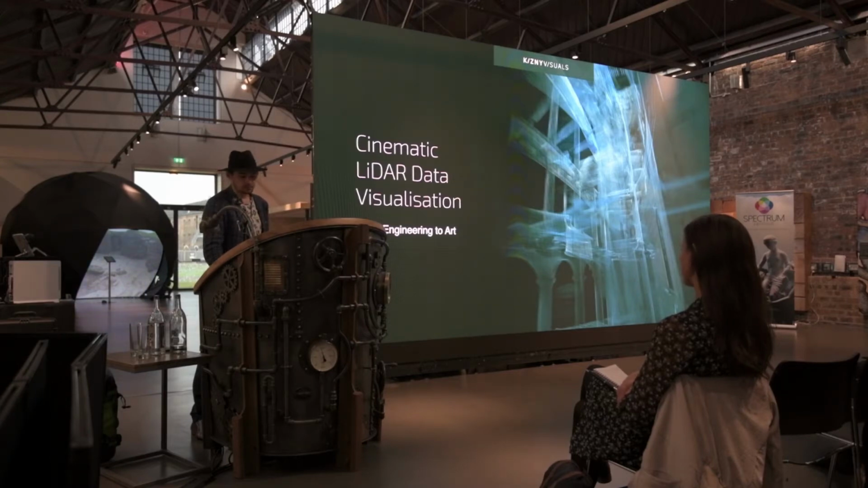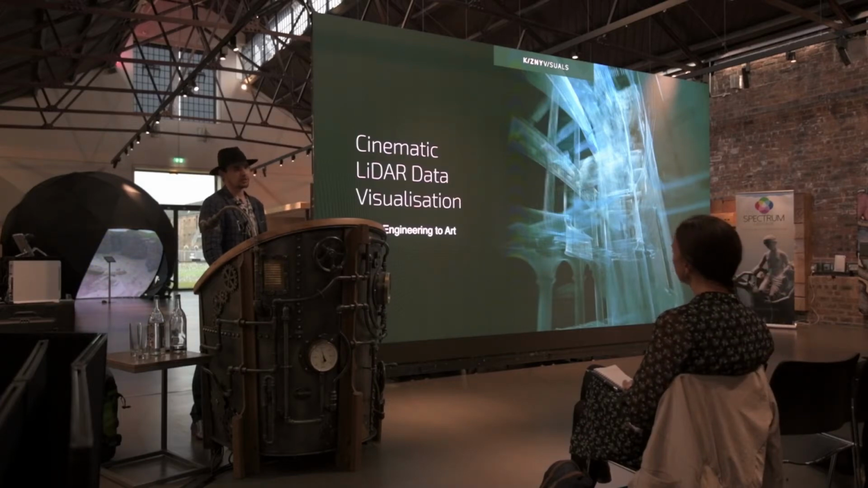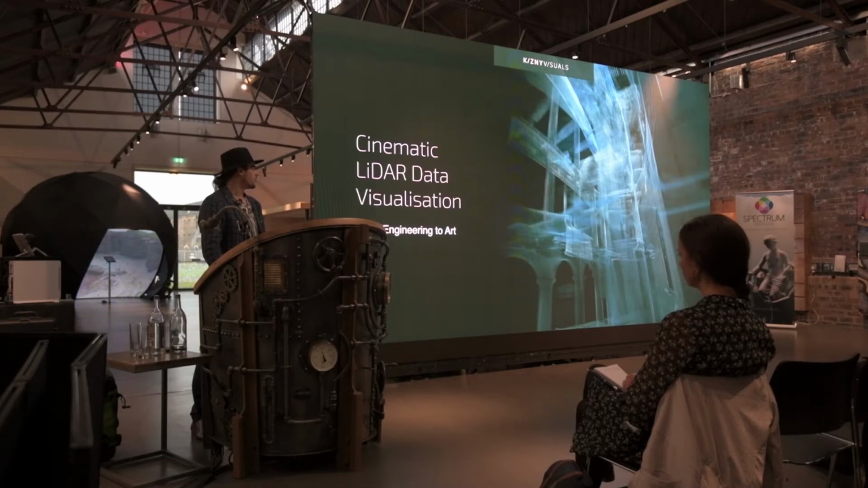It wasn't beautiful on screen because point clouds were not meant to be beautiful, but I saw a potential there, and that's how I started exploring ways of visualizing point cloud data in a little bit more cinematic way. You know, I come from film background, effect background, so I need things to look good. And at that time, there were not many tools that would allow me to do it.